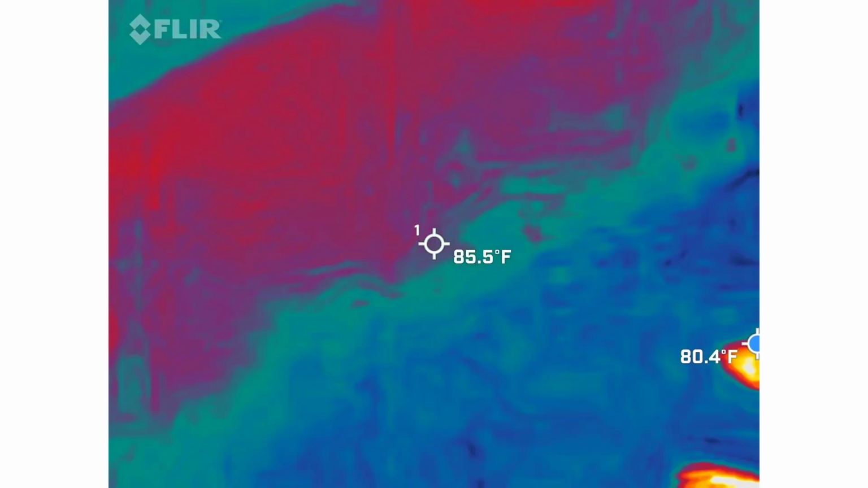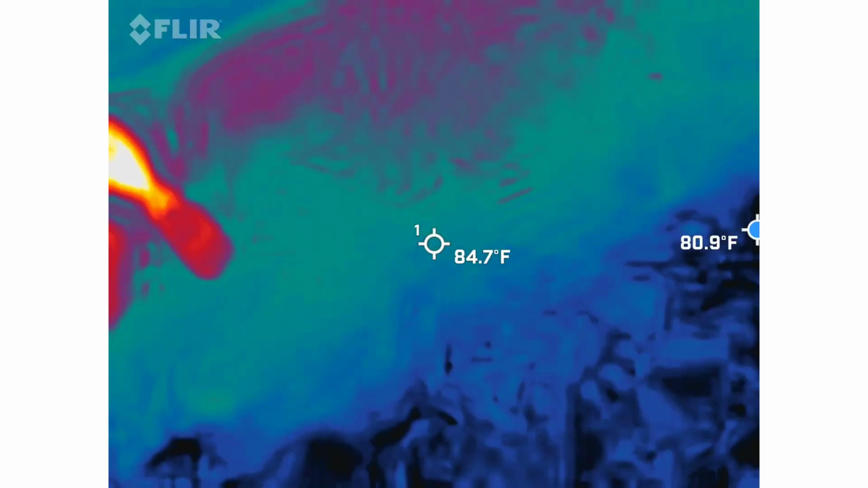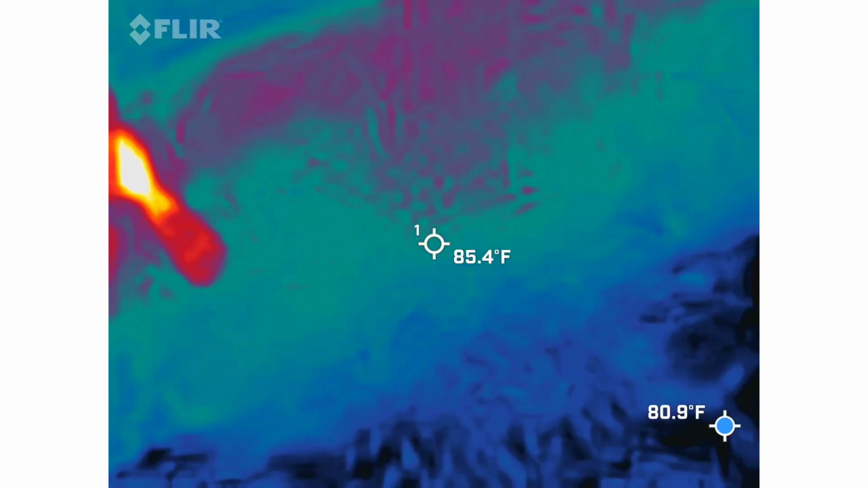The bottom is ambient temperature. So if Jacob finds something on his camera, you and I can prove it or debunk it with the yellow probe right here at the top.